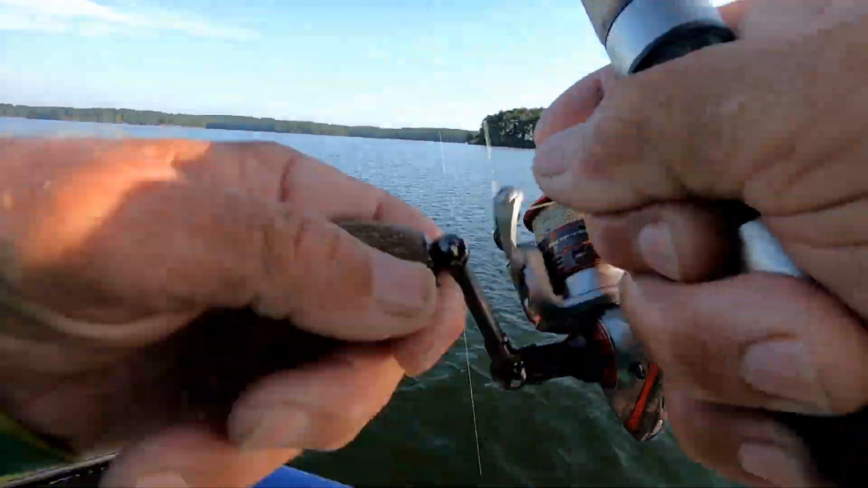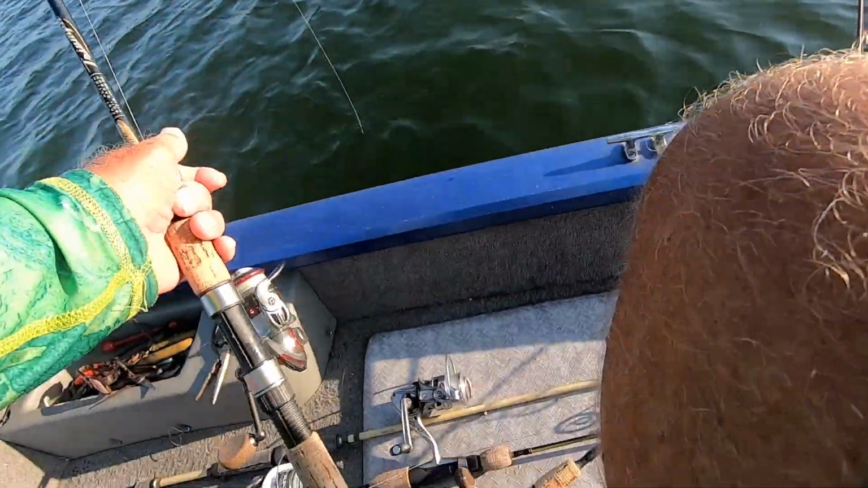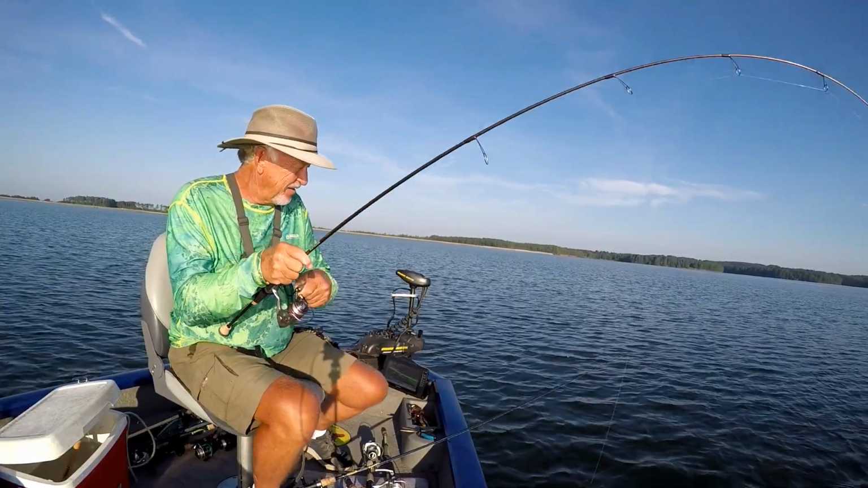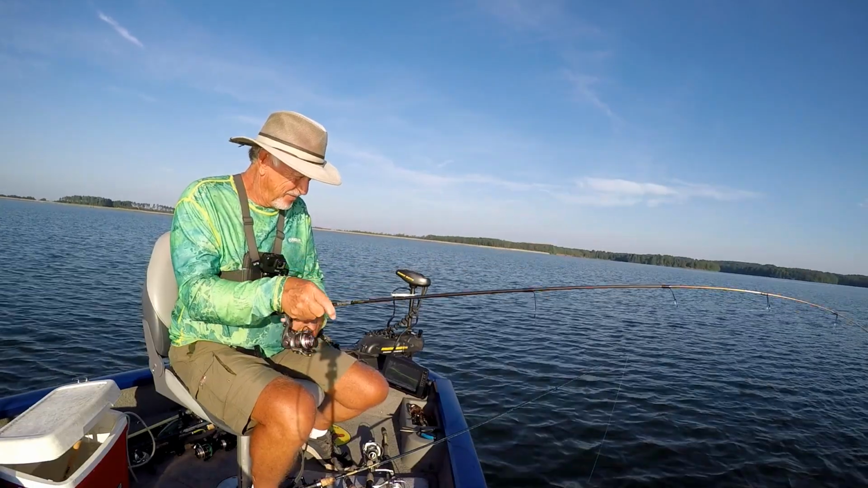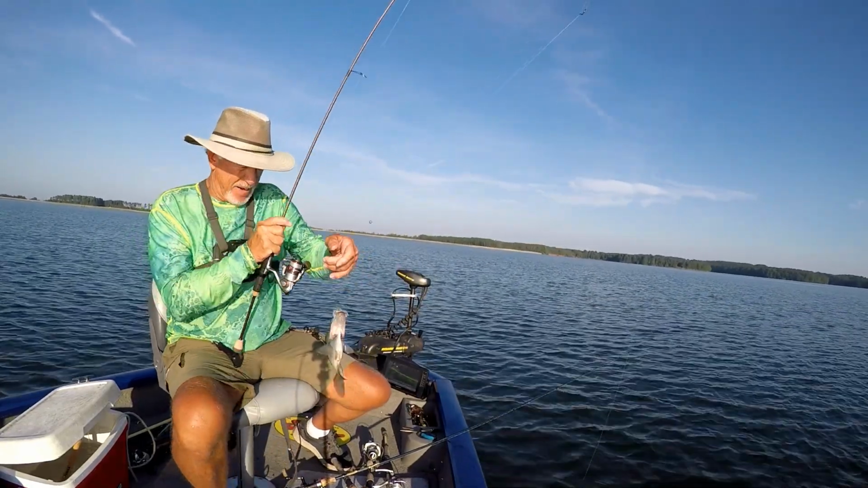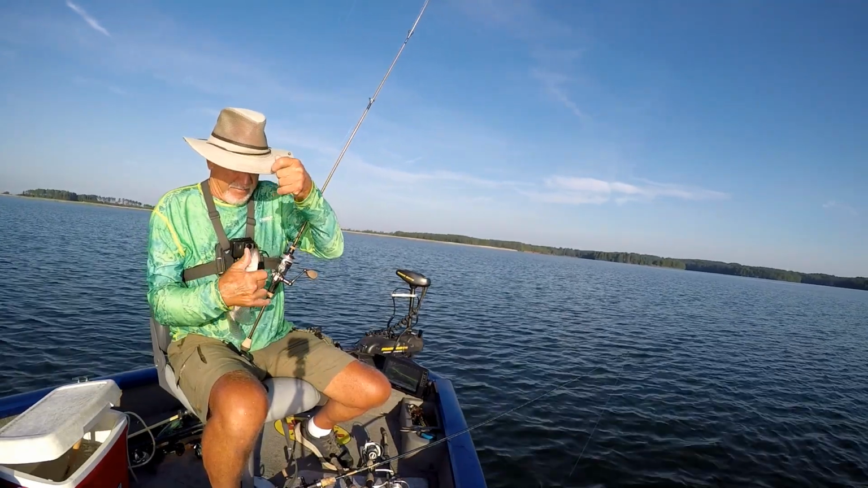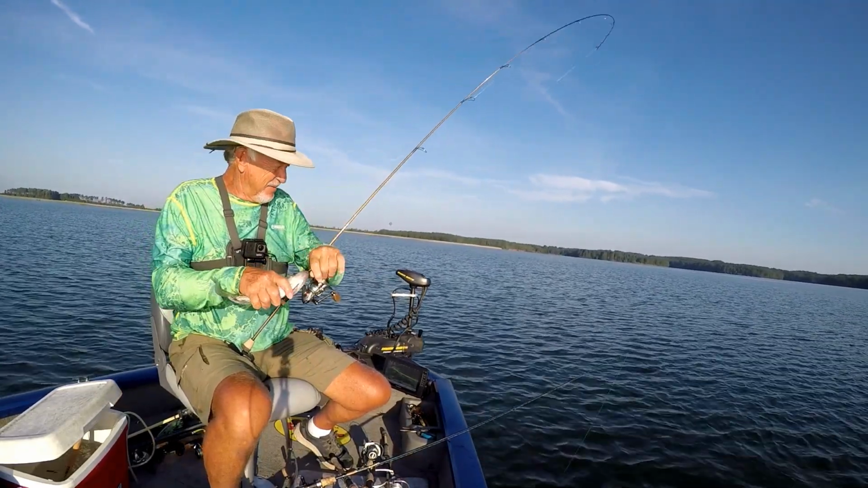Hey, one hit it. It might be crappies. Got one on this one. Them's crappies, they just don't want to bite. That's the minnow. Oh my, that's the minnow. Look at that. It's a nice crappie, about a pound. About a pound. Calm down. Them's crappies out there. I might get convinced of that.